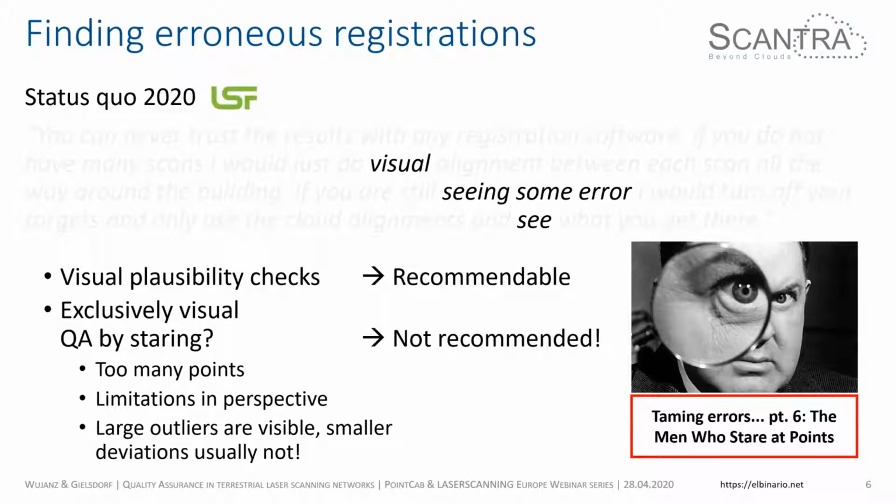But what is not normal and not recommended is to solely perform visual quality assurance. And the argument that speaks for this is quite plain and clear. There's way too much information. There are way too many points. There are limitations of perspectives. And of course, you may be able to find large outliers, but the small, subtle deviations are usually not visible. So as soon as they accumulate, you will end up with a large area that you may find, but you do not find the source of all evil. And this is what makes it so tricky.